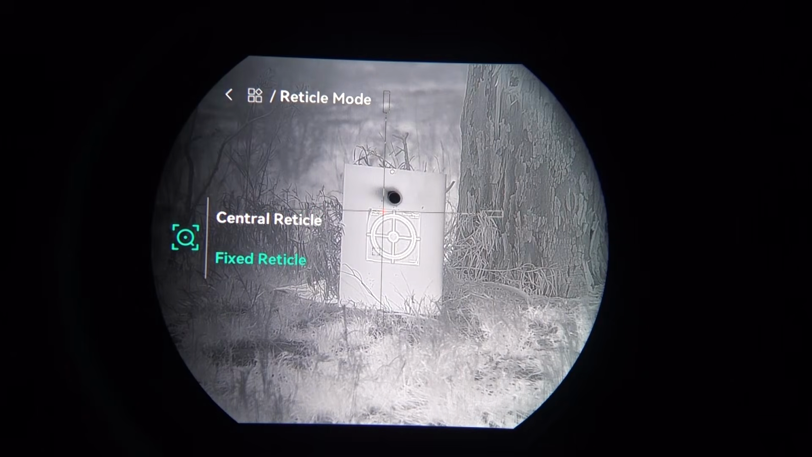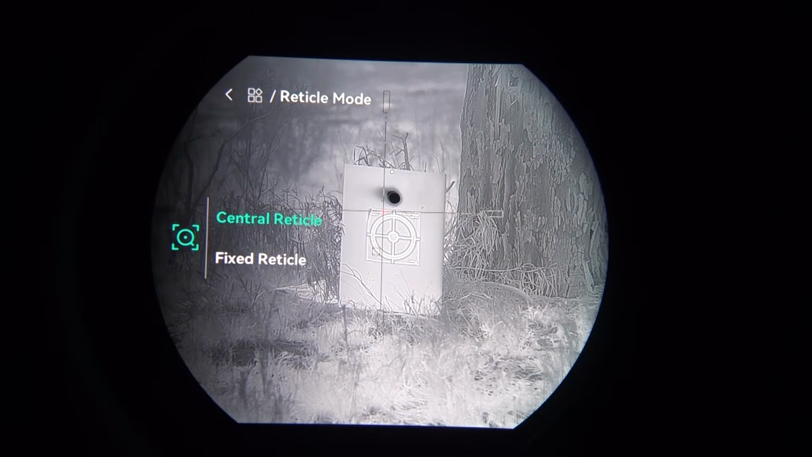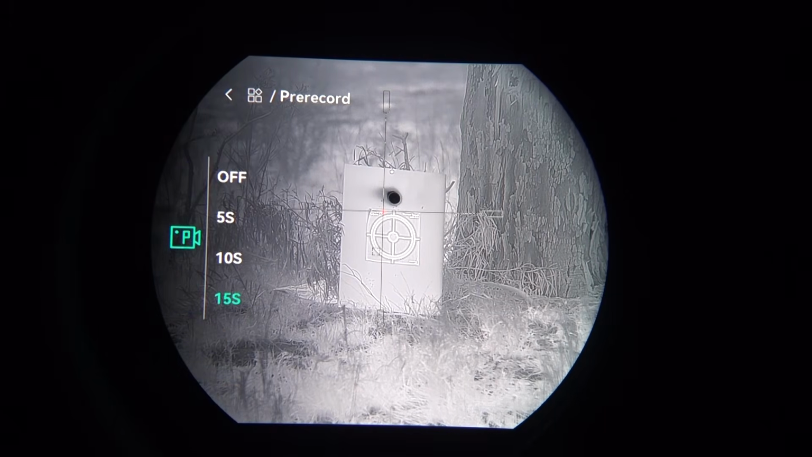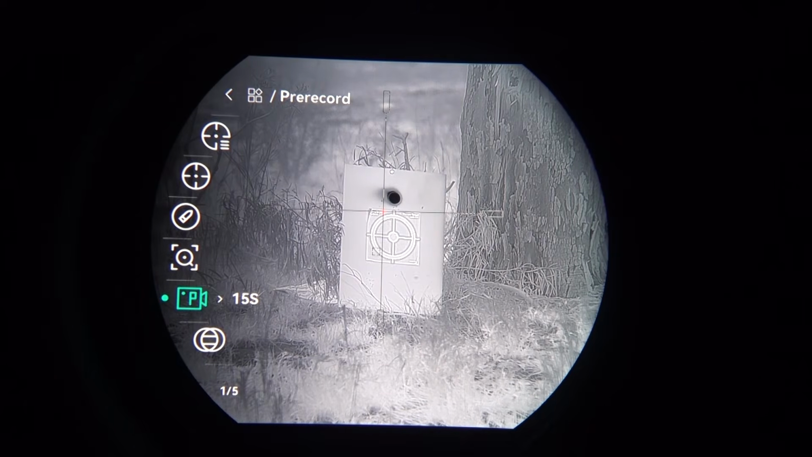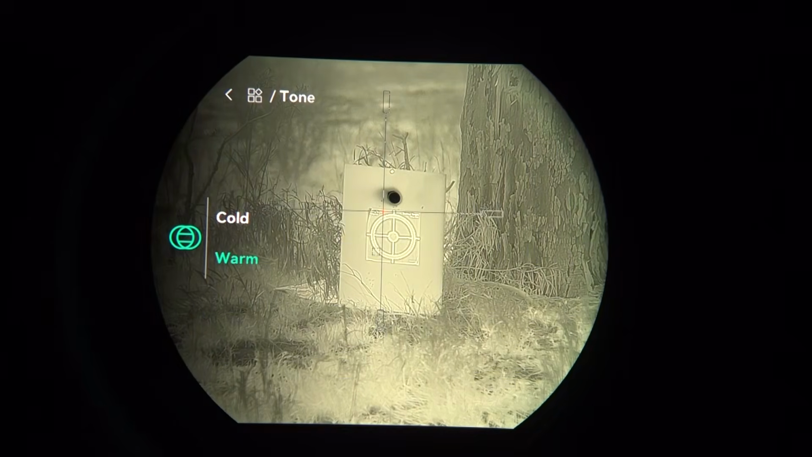I believe fixed reticle will keep the reticle wherever it is when you move it, where central reticle will move the reticle to the center when you start zooming in, or if it's able to do it on base mag, it'll do that. Okay, I just have it on fixed reticle. Now we have pre-record. Now this will record under recoil, so I've got 15 seconds, so when I take a shot, it's probably going to save 7 seconds either side of the recoil. And then we have our tone, which you can have warm or cold.